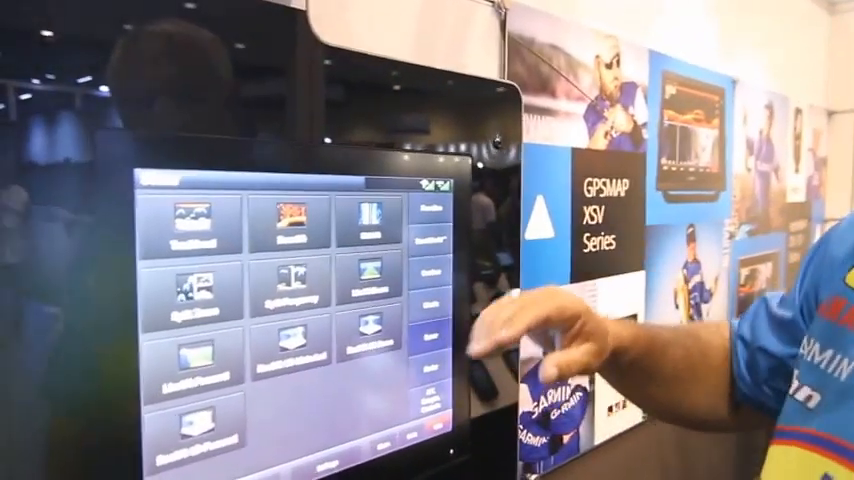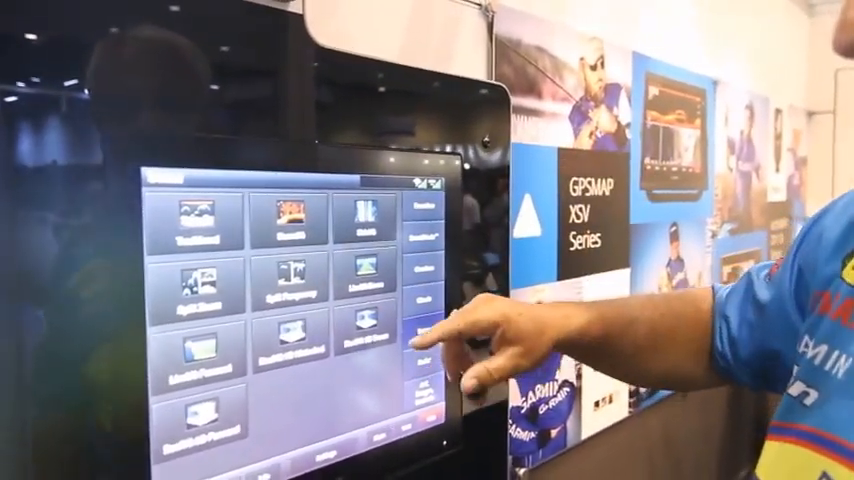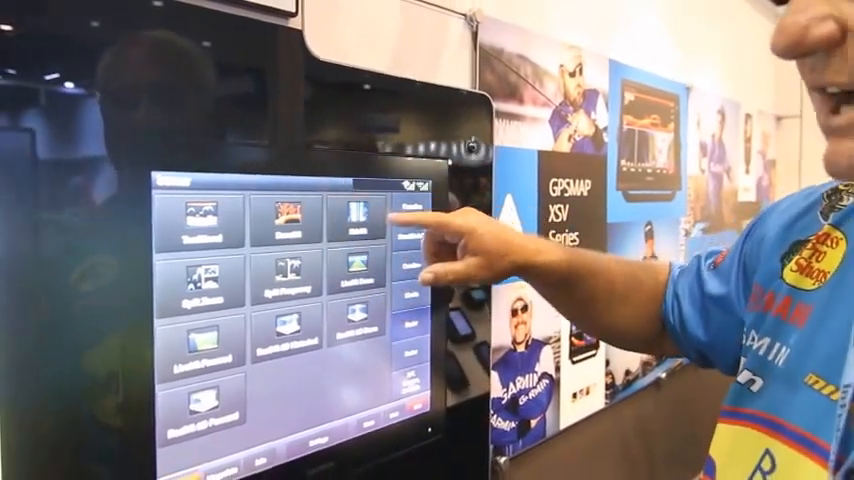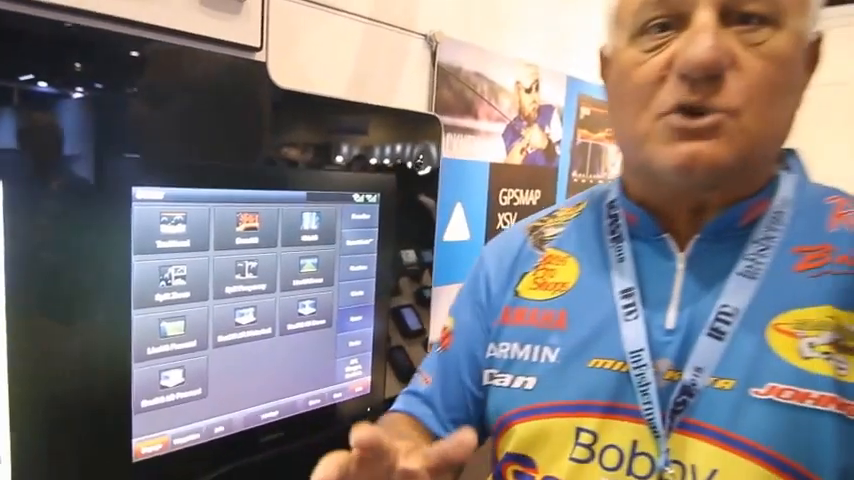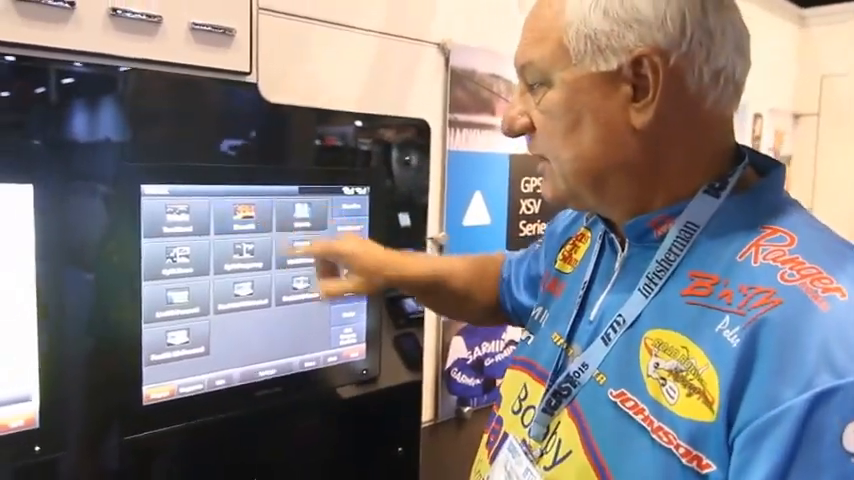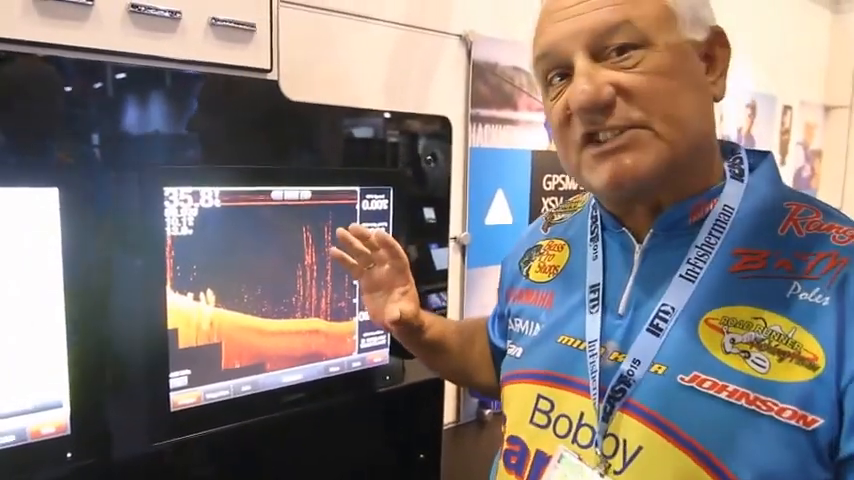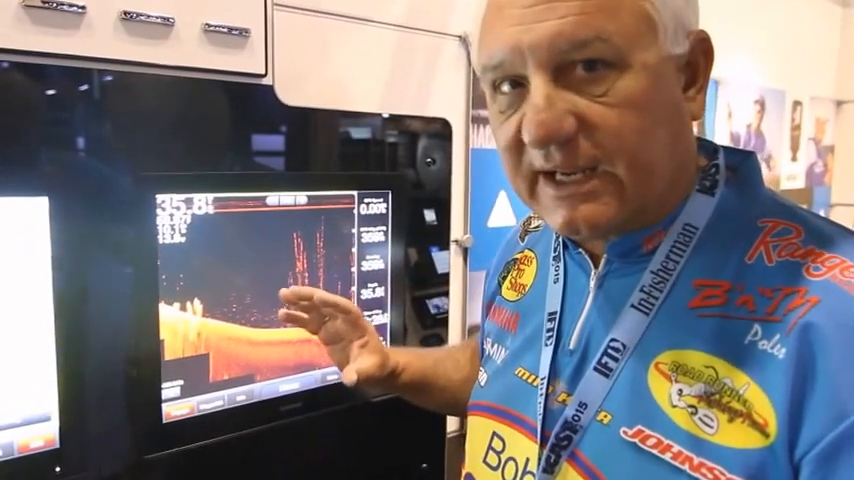Number one is looking at things on a sonar basis, like down view, side view, and something that you have not heard about yet, Panoptix and the capabilities there. Well, first of all, let's look at down view with this unit, and you can see how detailed the down view is. This is 3D, guys, 3D.